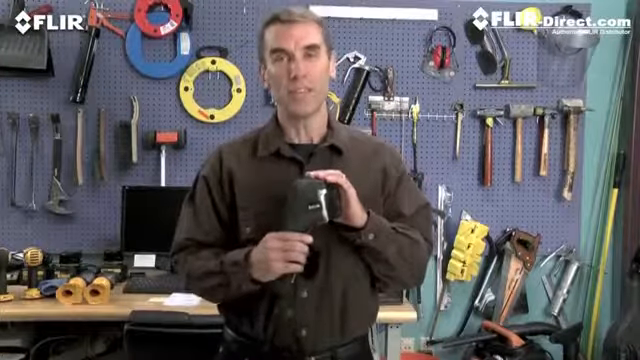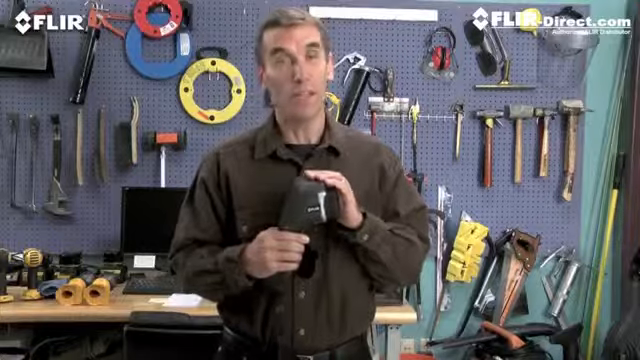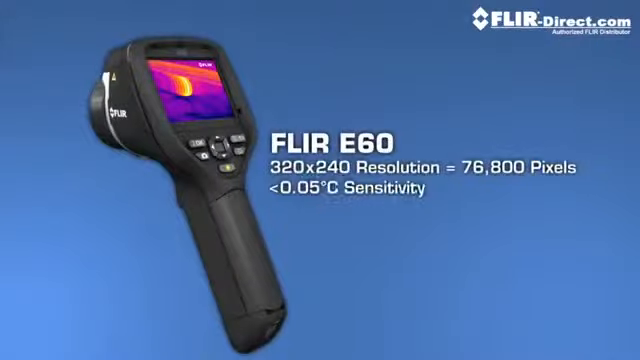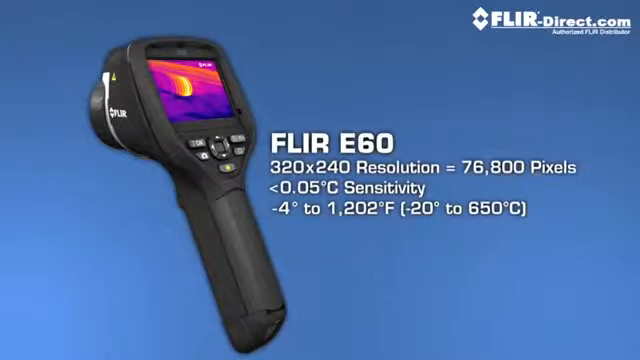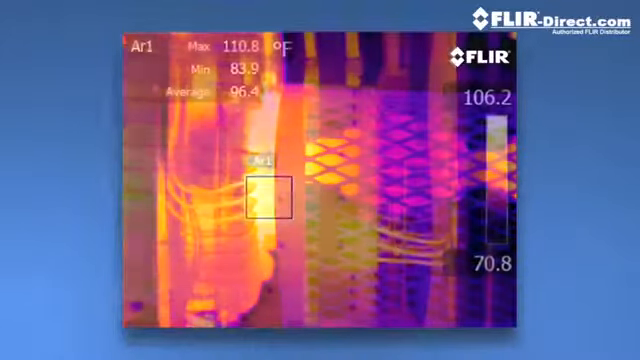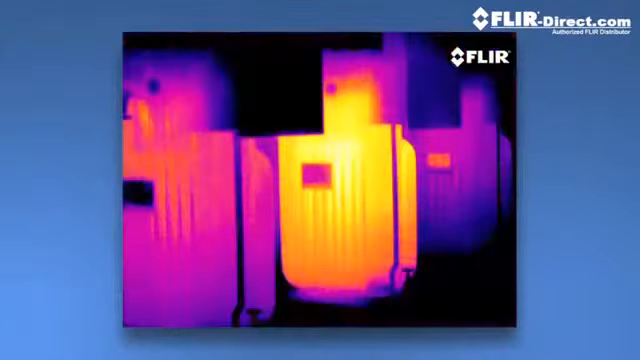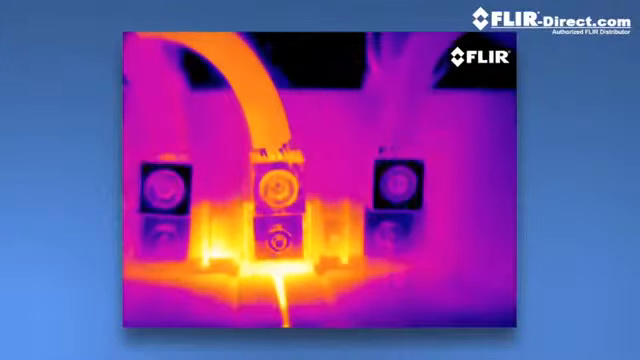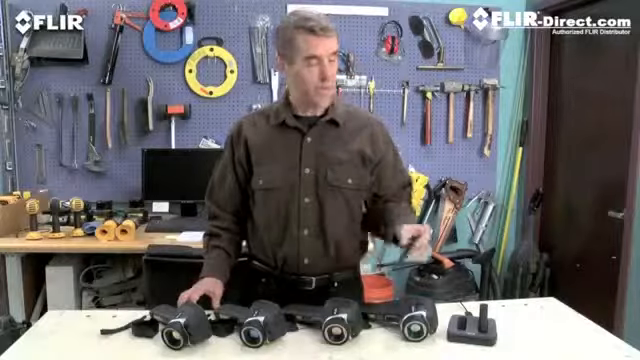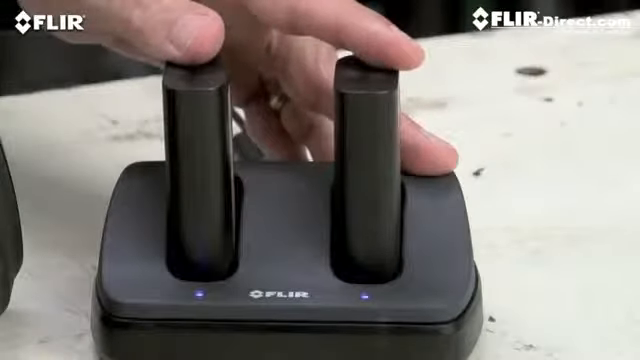And here, we have the ultimate E-Series camera, the E60. It has all the rich functionality and features we've already covered here, and it has the best thermal imagery of the bunch at 320 by 240. So why would you want 76,800 pixel resolution? Well, for even crisper definition and tighter temperature measurement accuracy. And if your inspections involve a lot of smaller targets farther away, you'll need this extra power. Higher res images also make it that much easier to show what you found, and they're excellent for marketing purposes. The E60 also has an extra battery and a dual bay charger to keep you up and running all day.